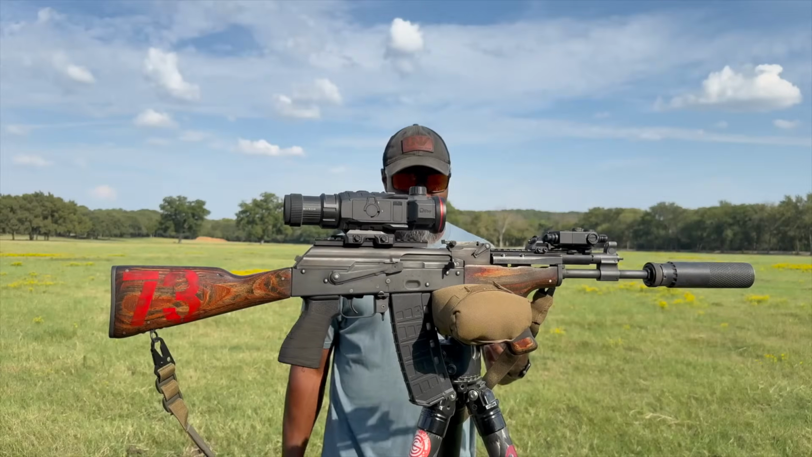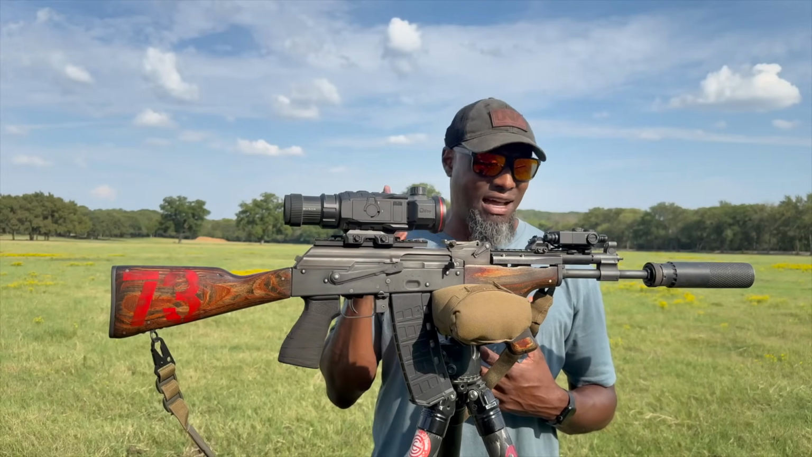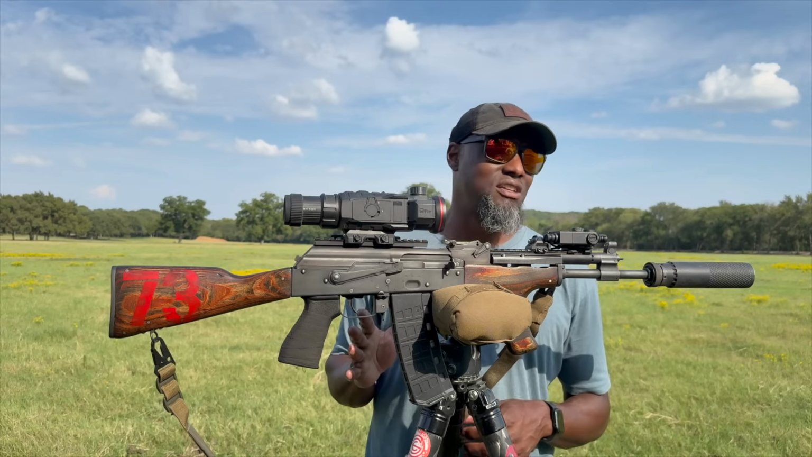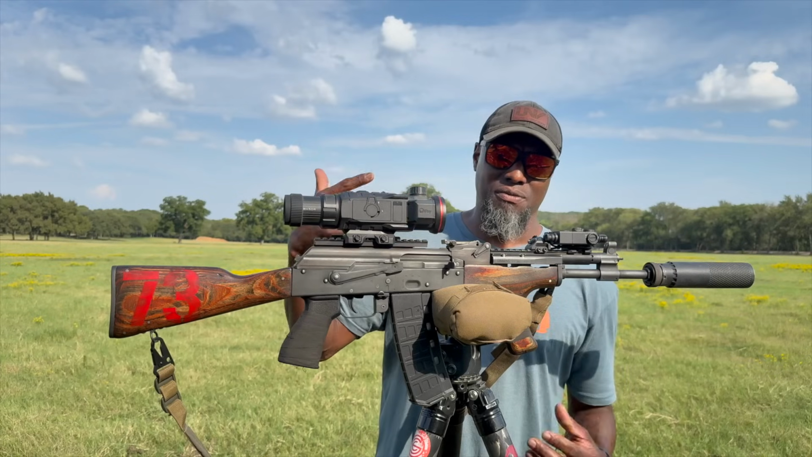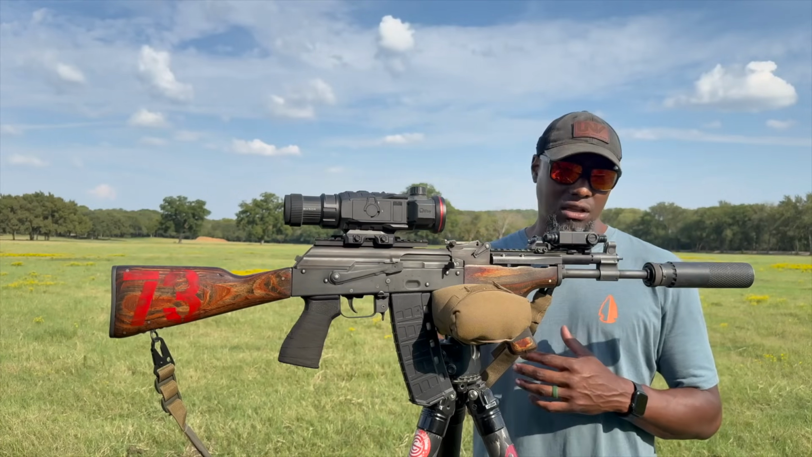Not sure if I mentioned the trigger, but I think this is an ALG trigger and it's stupid light. I love the trigger. That was the first thing I was kind of worried about when I got my hands on this, was like, how horrible is this trigger? I don't want to go out and buy an AK trigger to use this thing, but it came with a good trigger and I absolutely loved it.